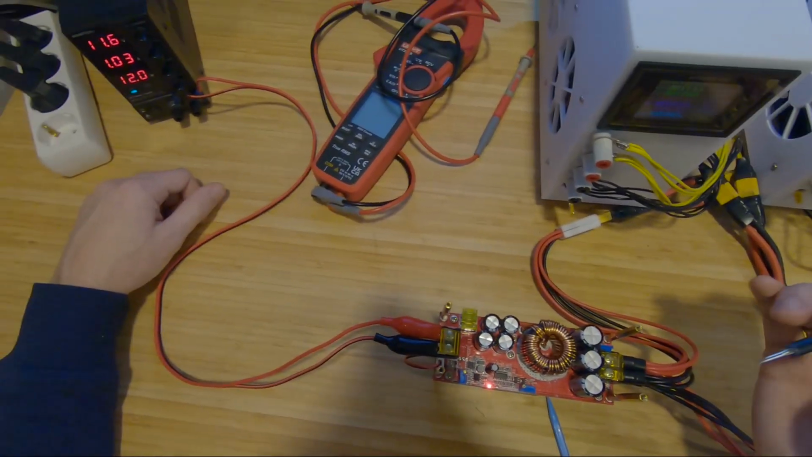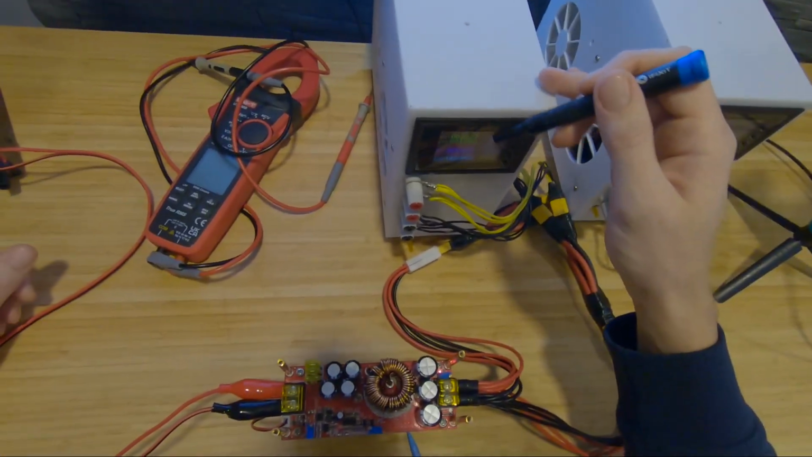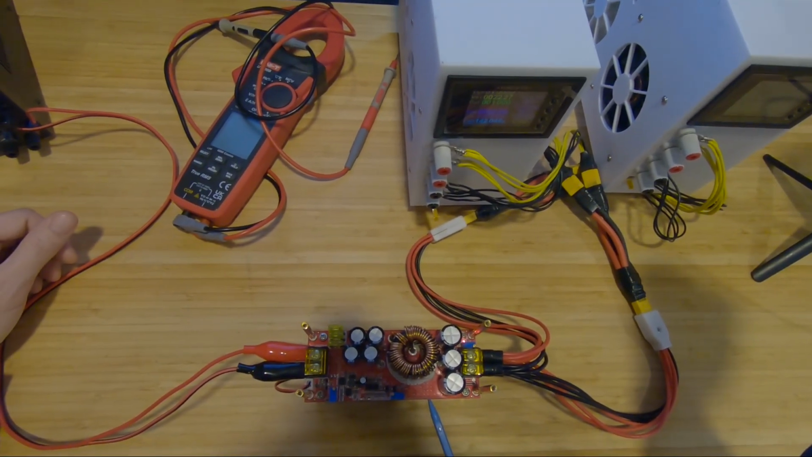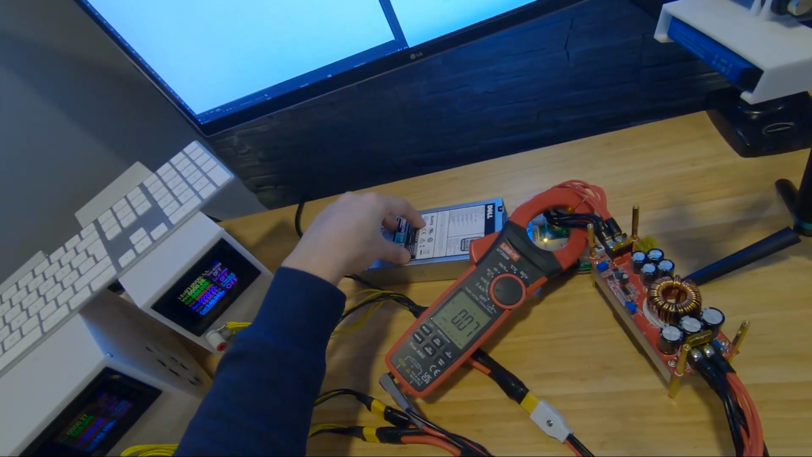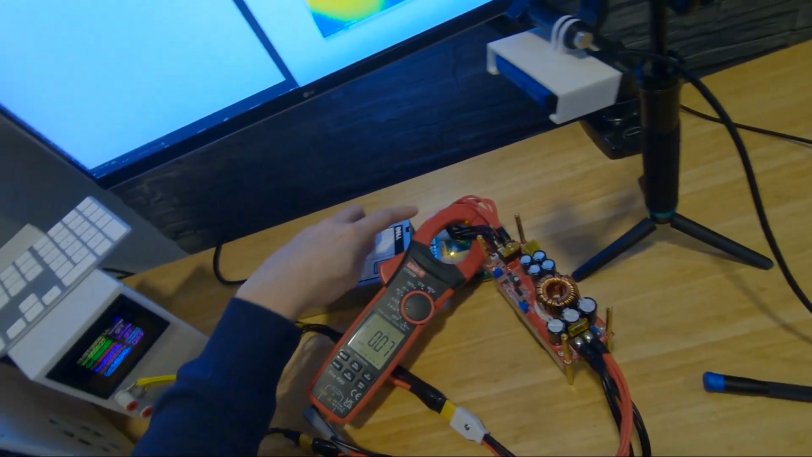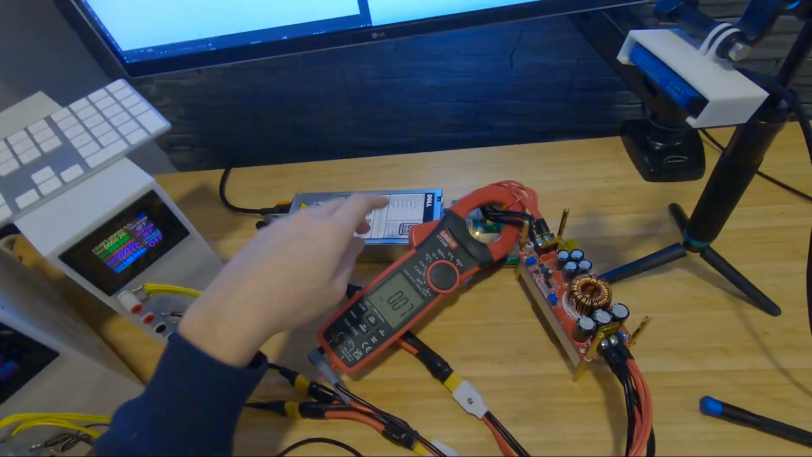So yeah, it's not perfect, but when the voltage goes up, now it outputs the 22 volts that it was. So I hooked up my server power supply, which is 2000 watts, with a breakout board, which I tested. If you haven't seen it, you can check it above.